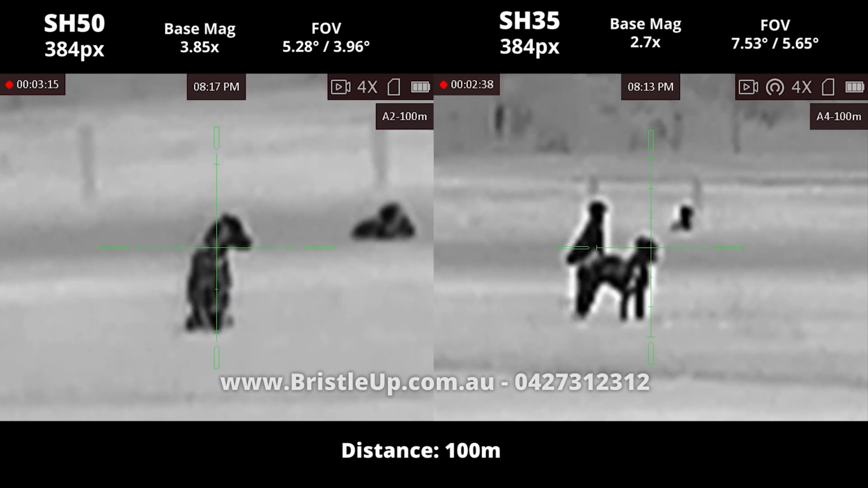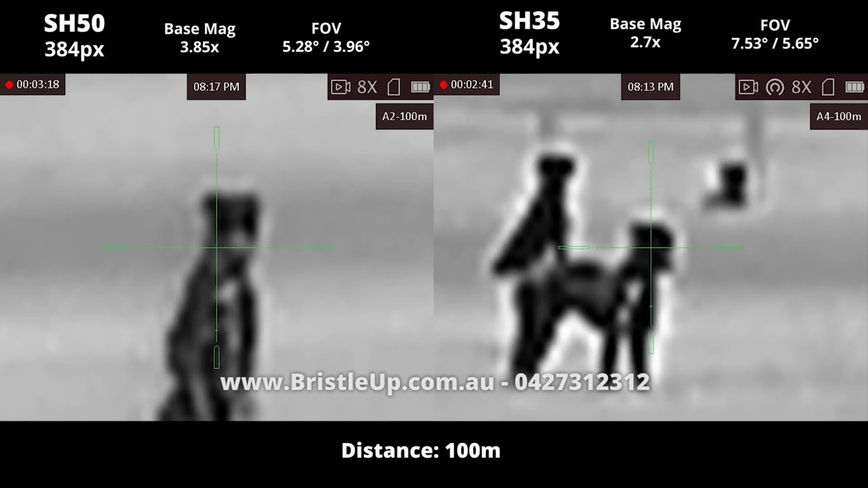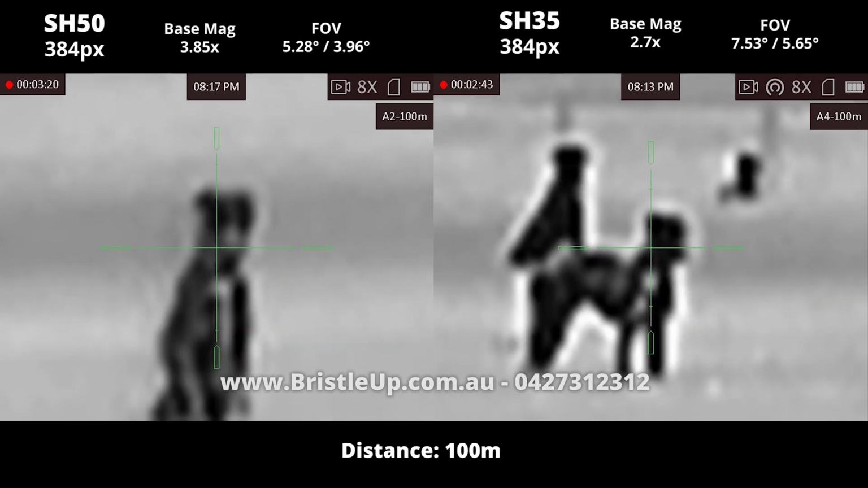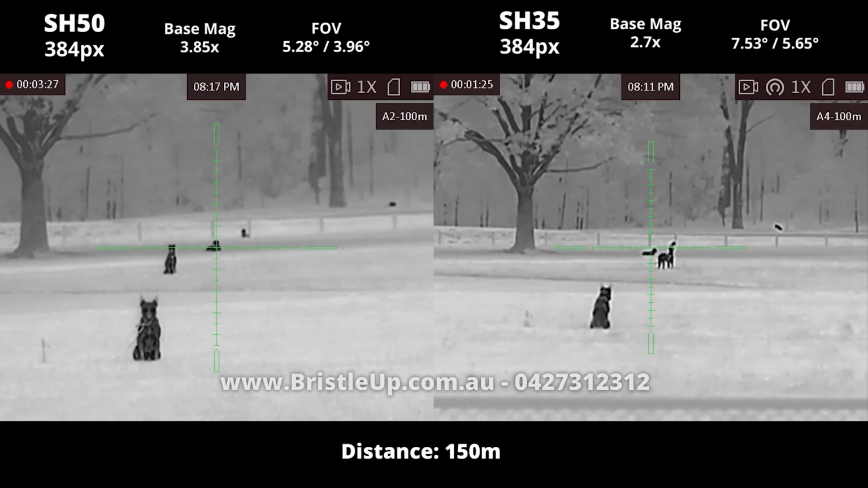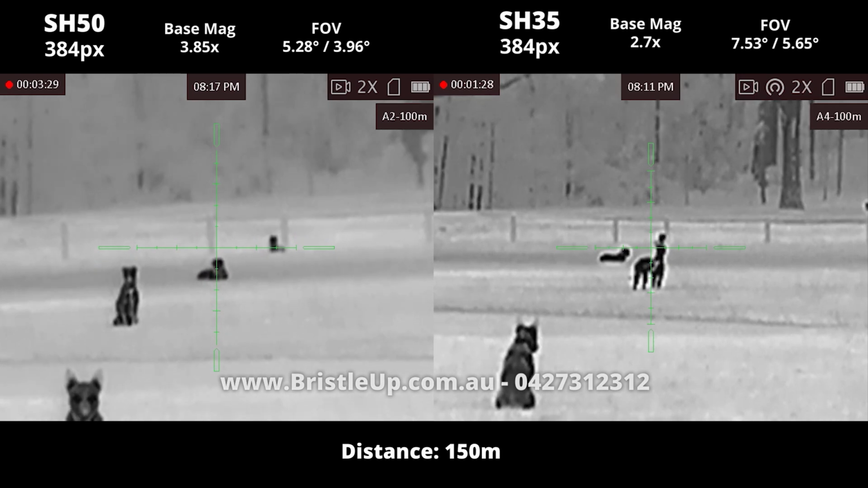In the top left we have the SH50, which has a 50mm lens and a base mag of 3.8, which is quite high. This offers pretty good image quality close to mid-range and honestly not that bad at longer distances either.